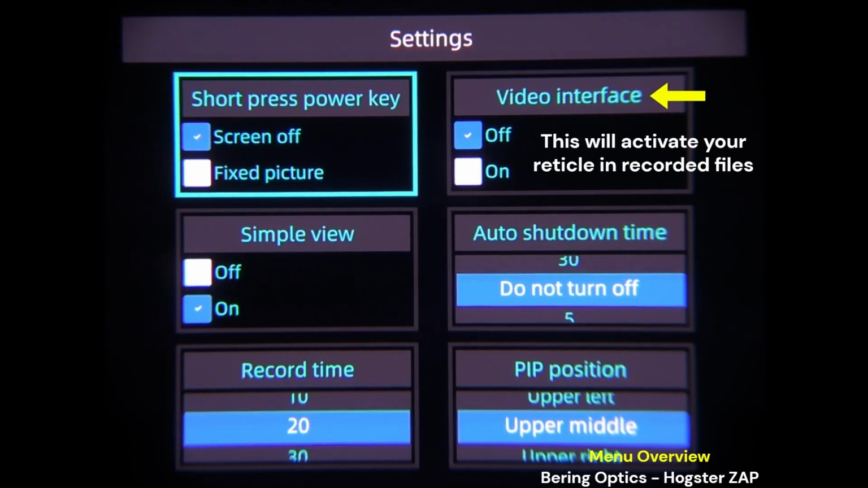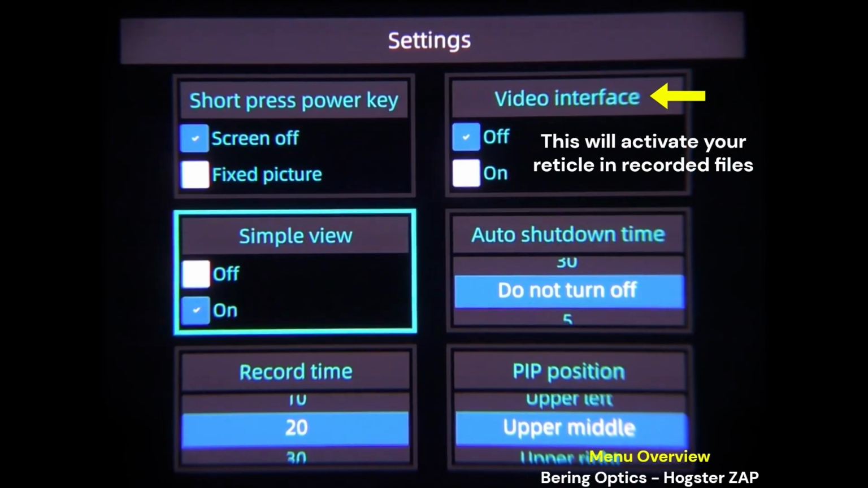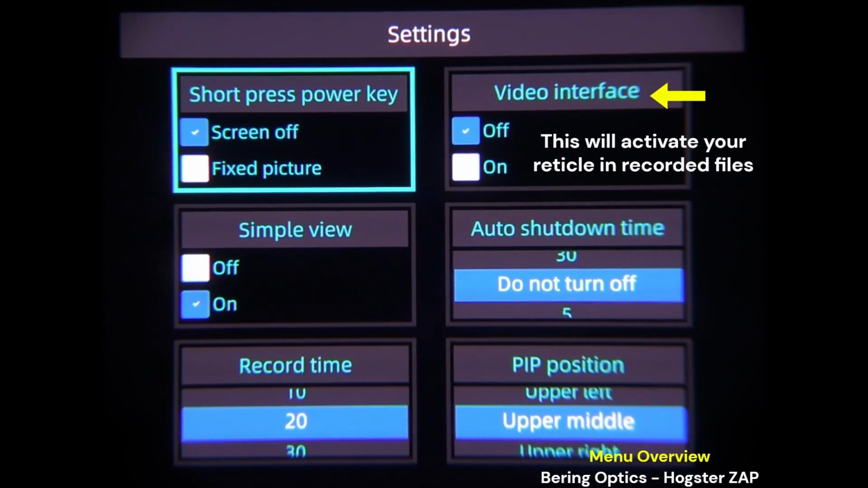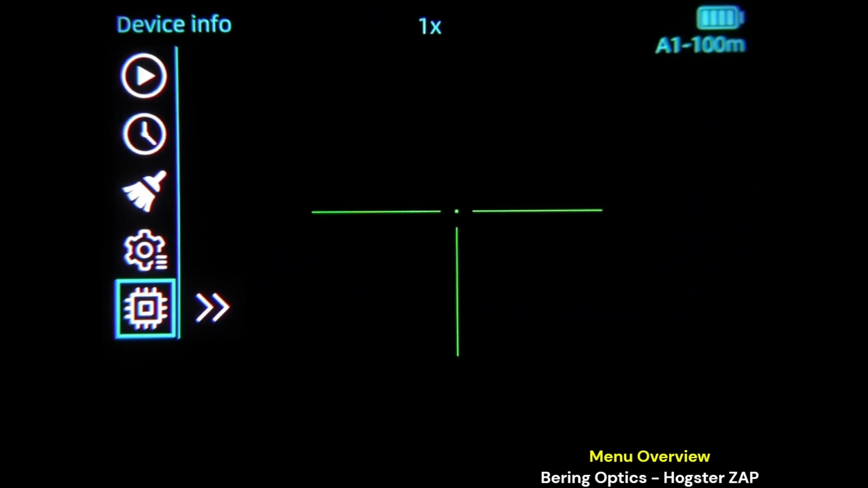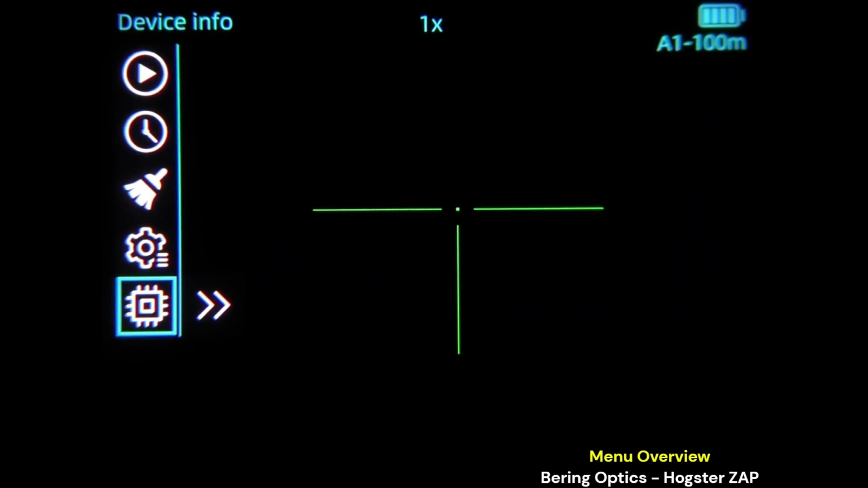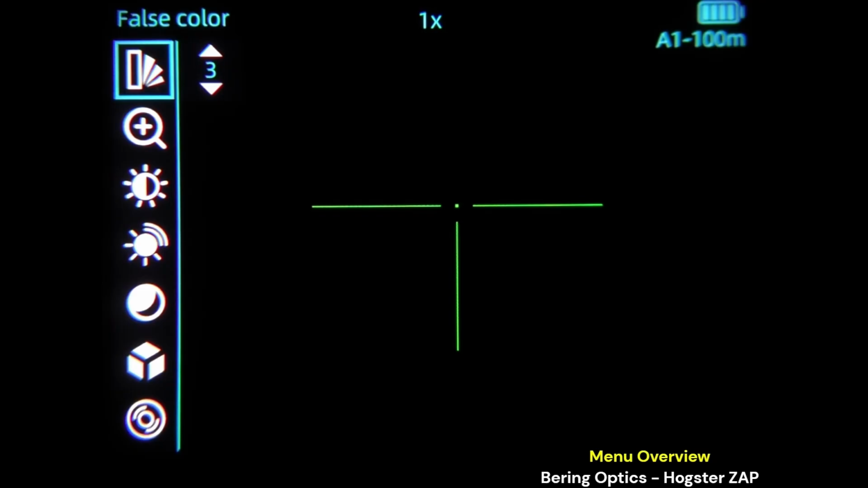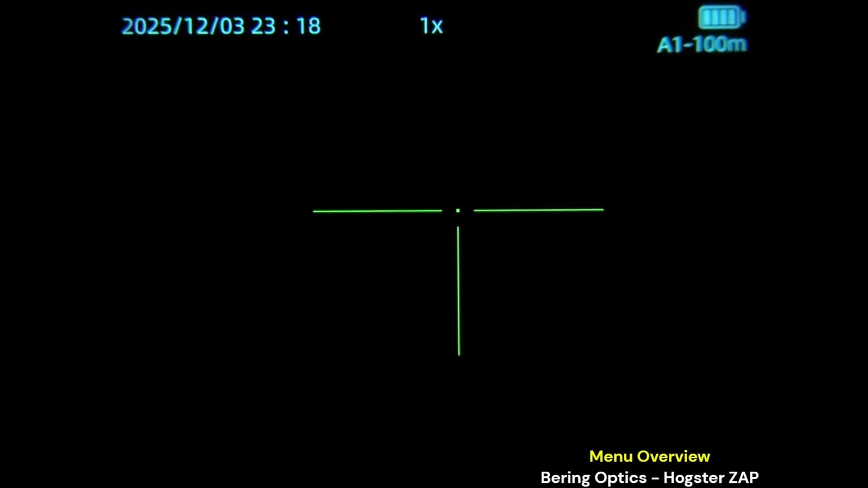You can choose what the power key does. When you press the power key, you can mess with some other settings here. Auto shutdown time, record time, and picture-in-picture position. But essentially those are the 6 settings options. Press and hold menu to get out of that. And then finally device info: firmware, hardware, software, all the version numbers are going to be in there. Alright, and then you can press and hold menu to go back to the main screen.